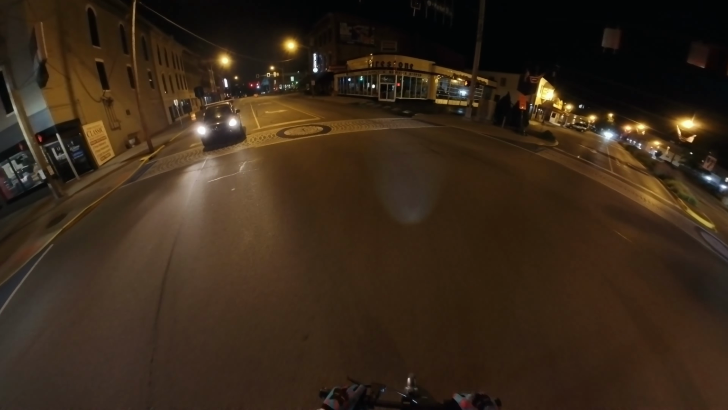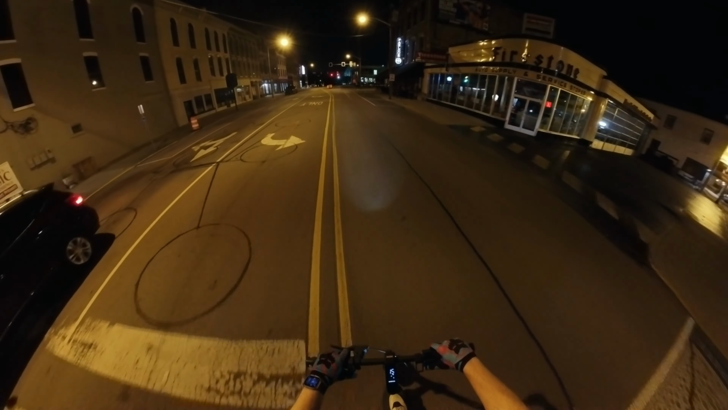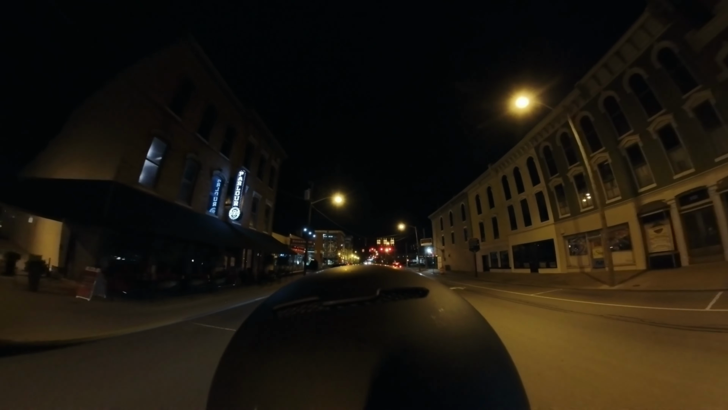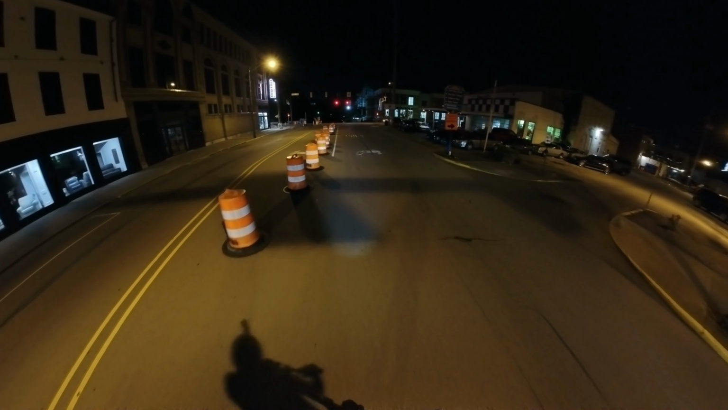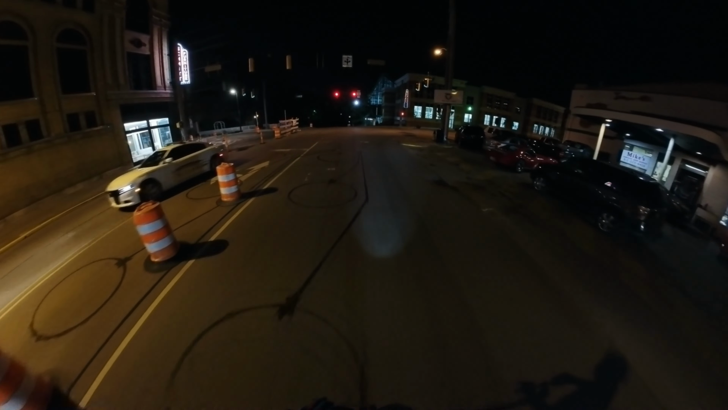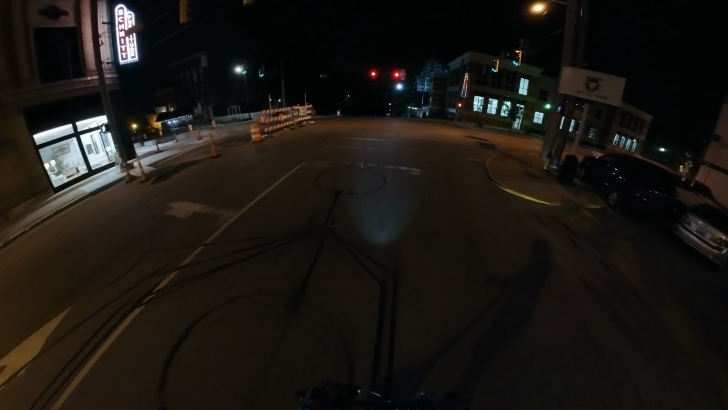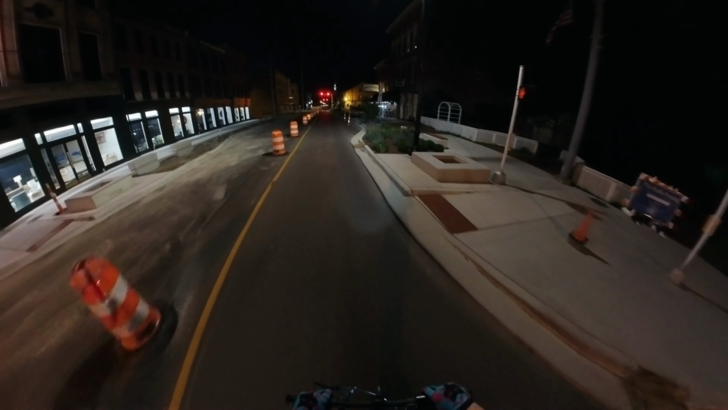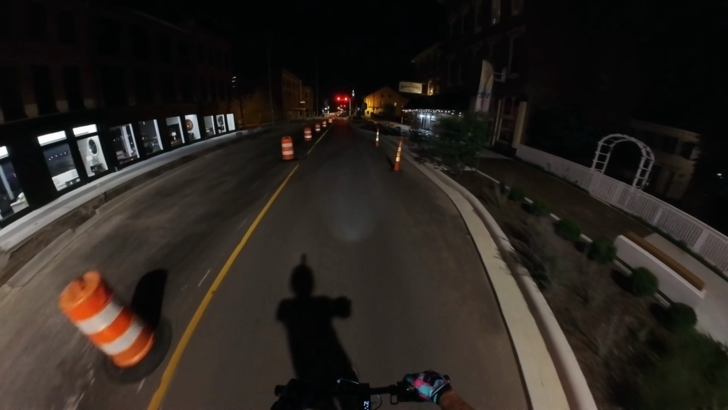Alright, so now I'm moving again. But yeah, this was something I could throw in my trunk and drive over here. Didn't have to ride all the way here. So figure I go check it out around here because I've gone through here before in the daytime. Don't think I've really come through before at night.